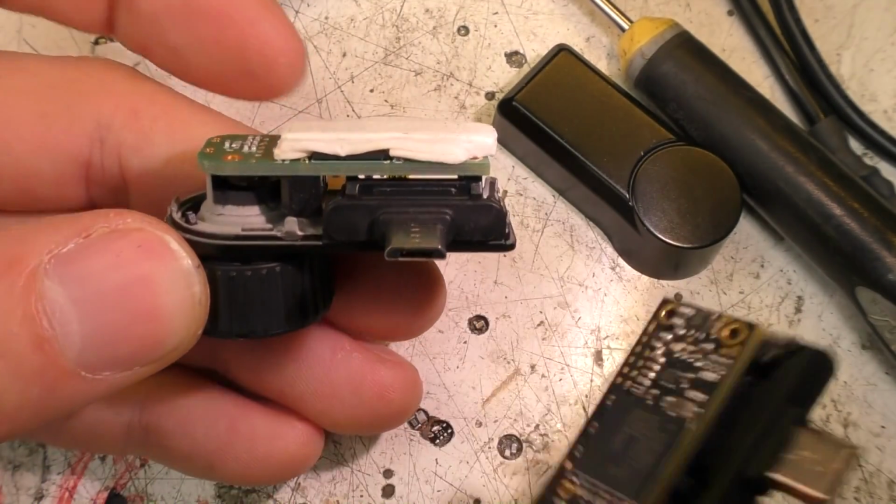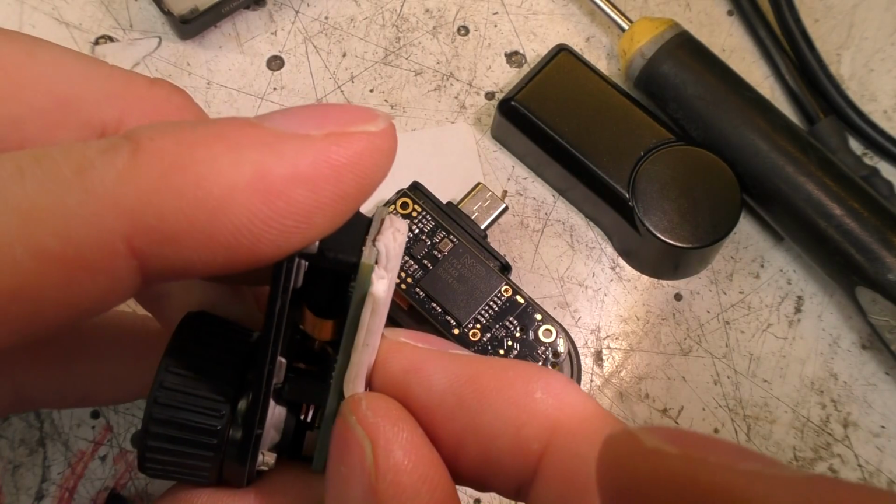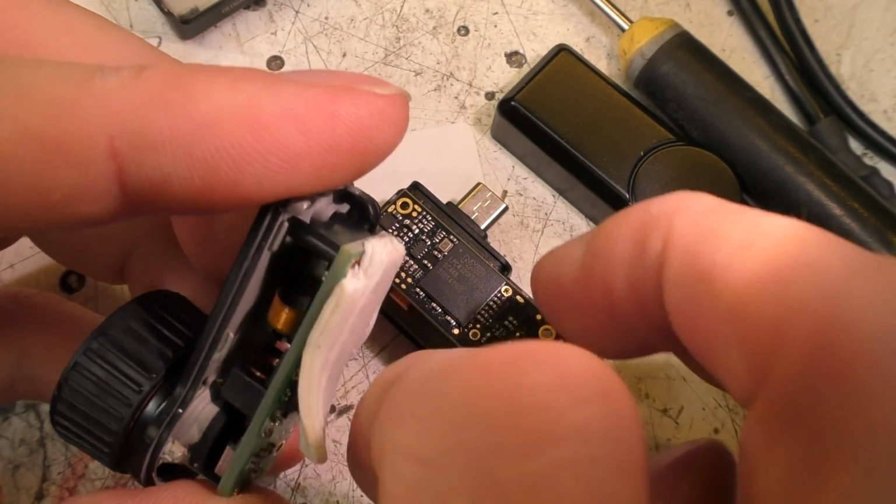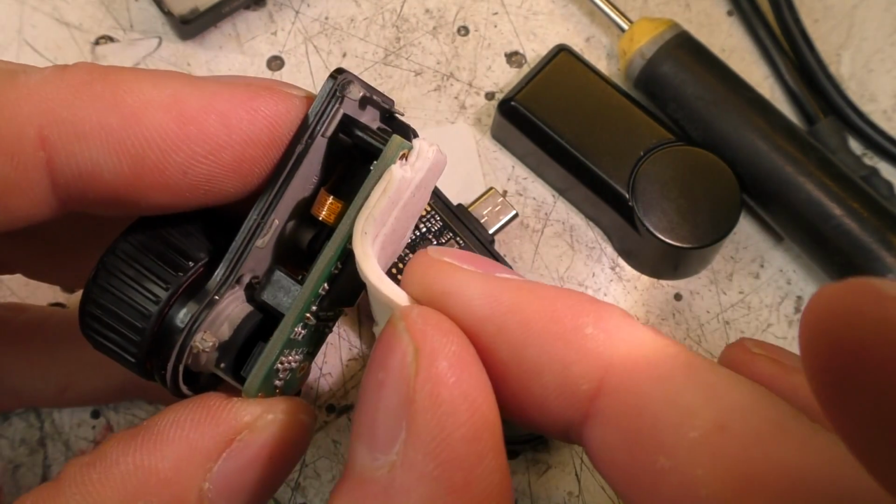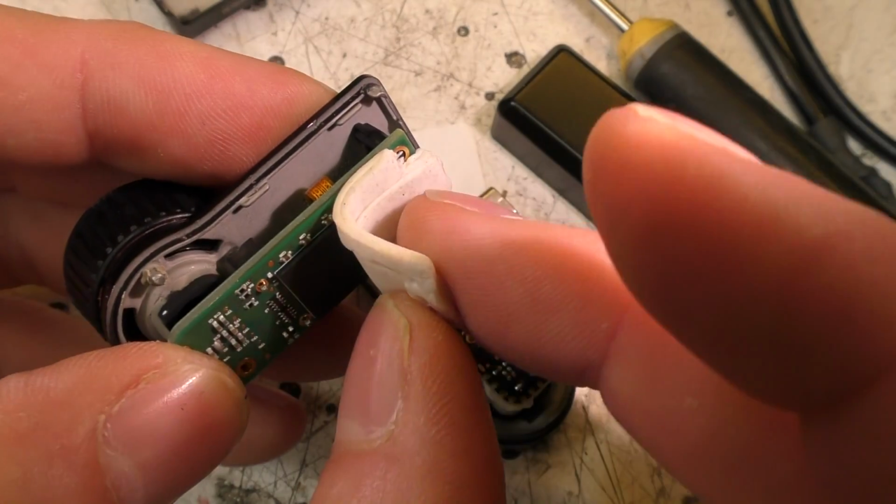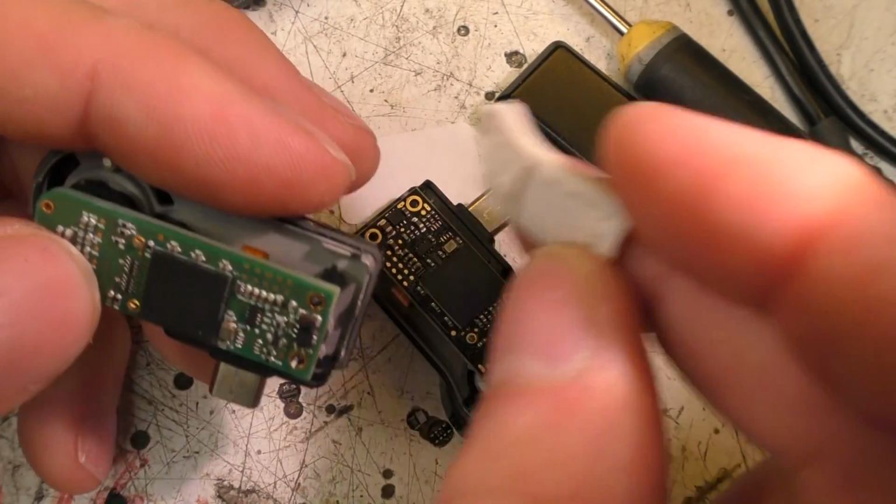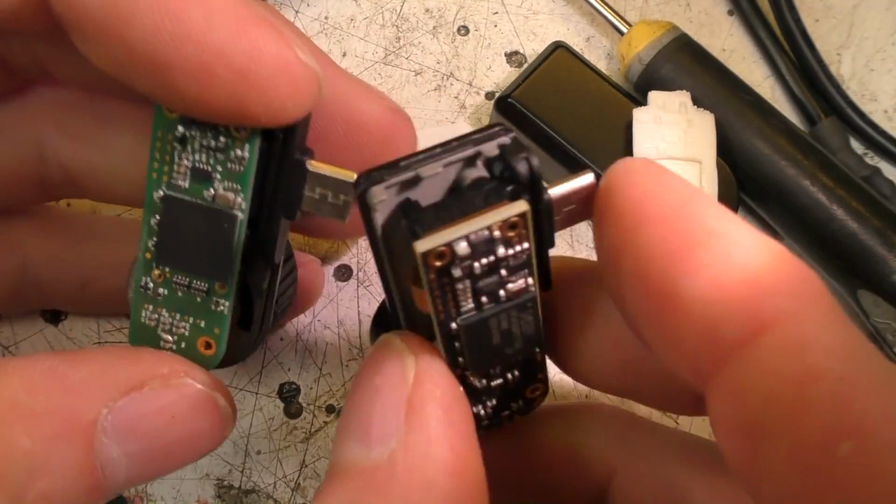So this is the old one here, but we've got this silicone rubber coating. I'm not sure if that's thermally conductive, but that may be partly shock mounting, and maybe thermal conduction to transfer any heat. But it only takes 250 milliwatts, so it's not like it's getting crazy hot or anything.